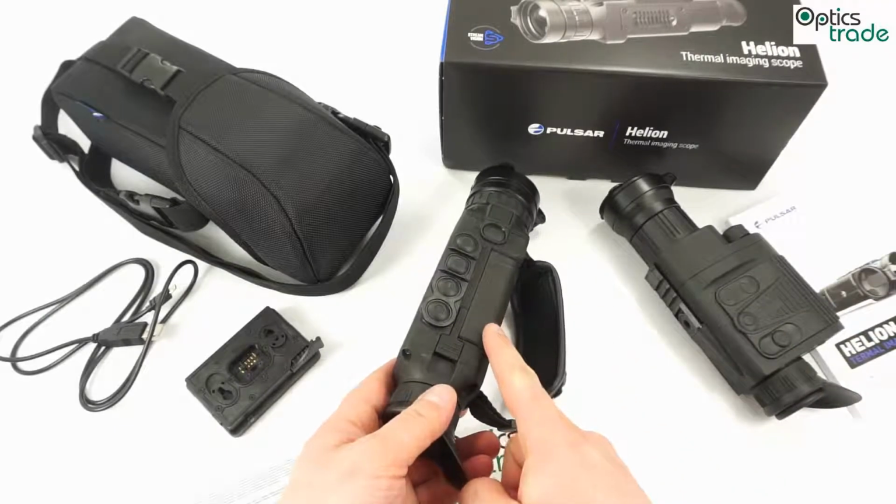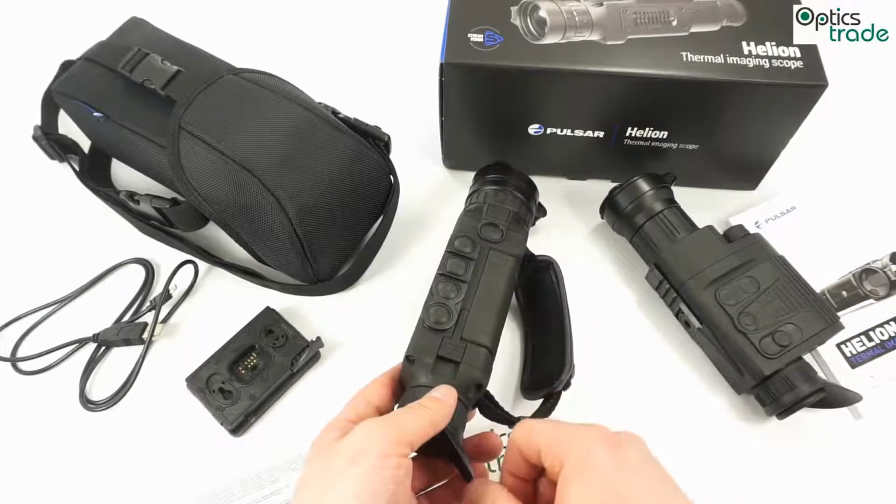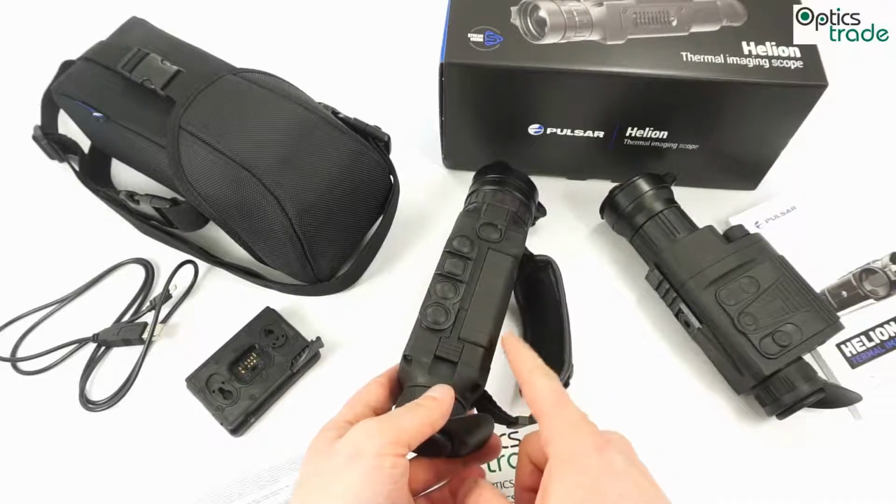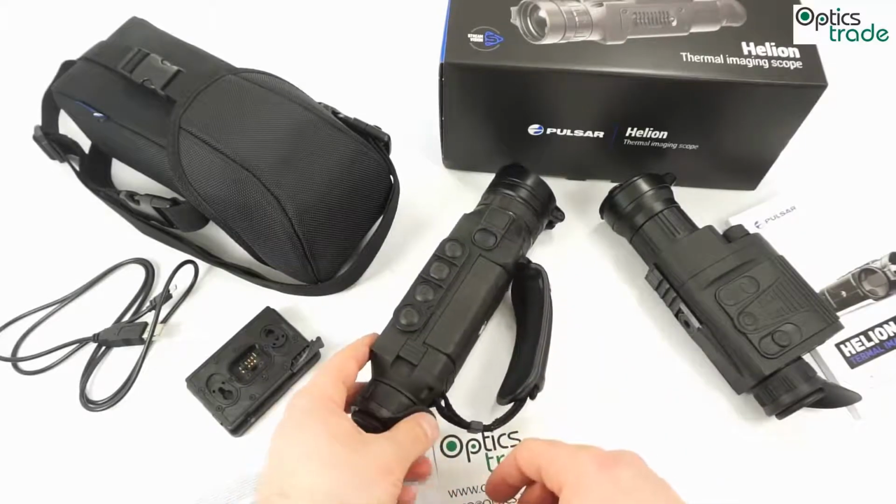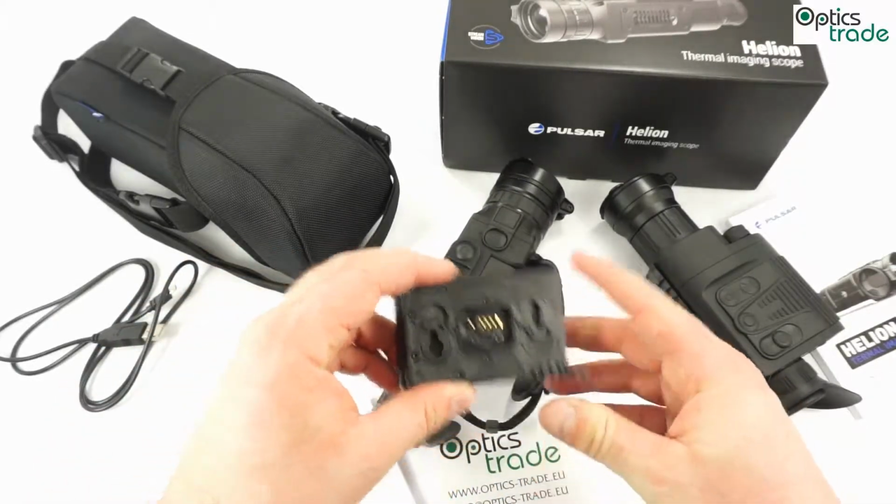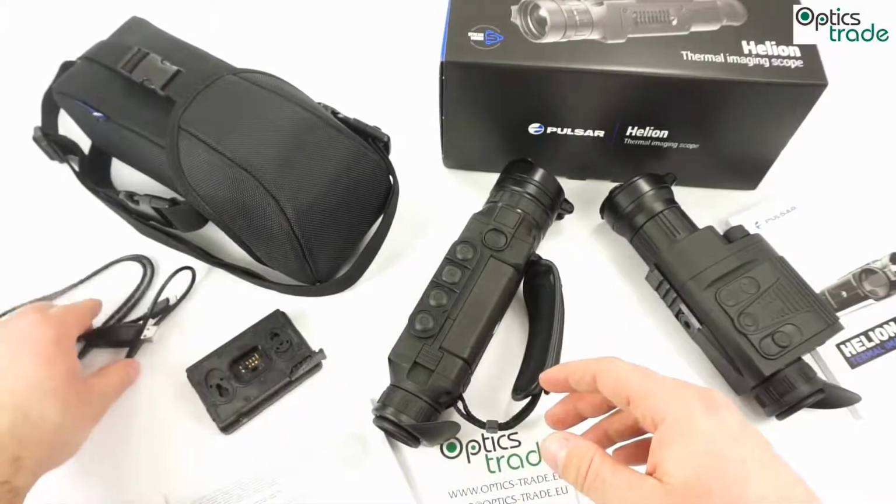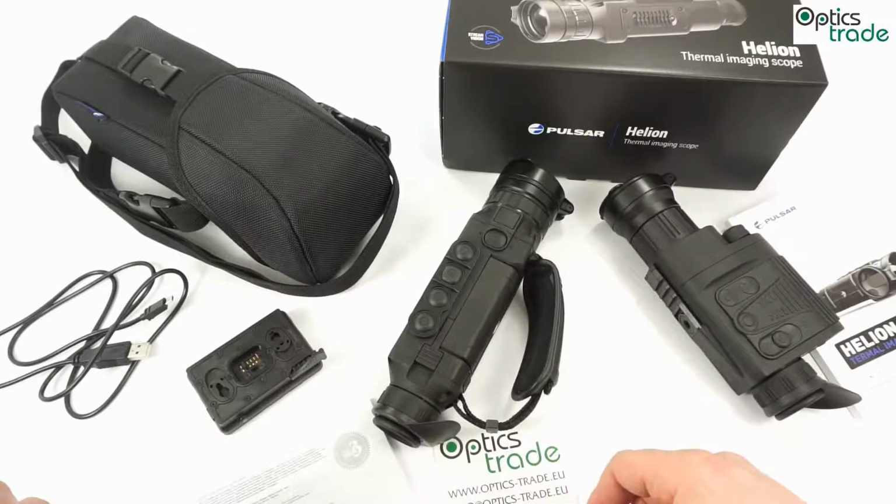If we judge on previous experience from Pulsar, this battery will not be very expensive, so it will always be smart to have at least one or two. You also get a charger with your thermal imaging scope and a cable for charging the battery. So in the field, if you run out of energy, it is really simple to just change the battery and run it forward.